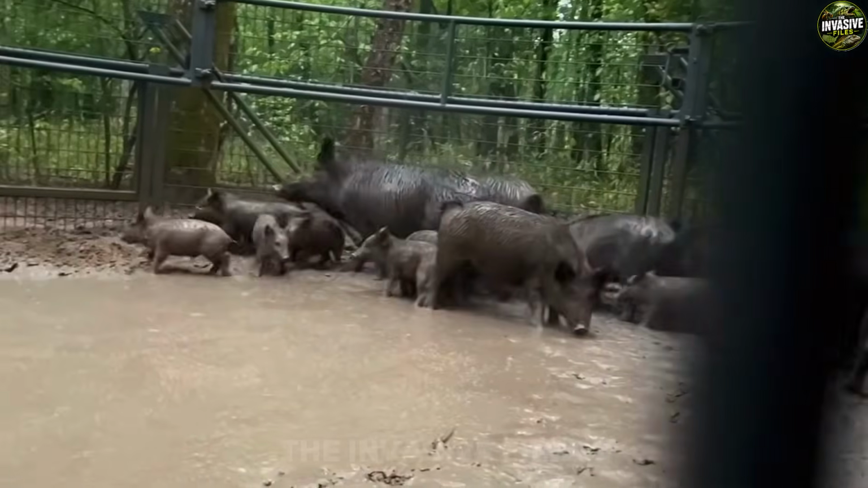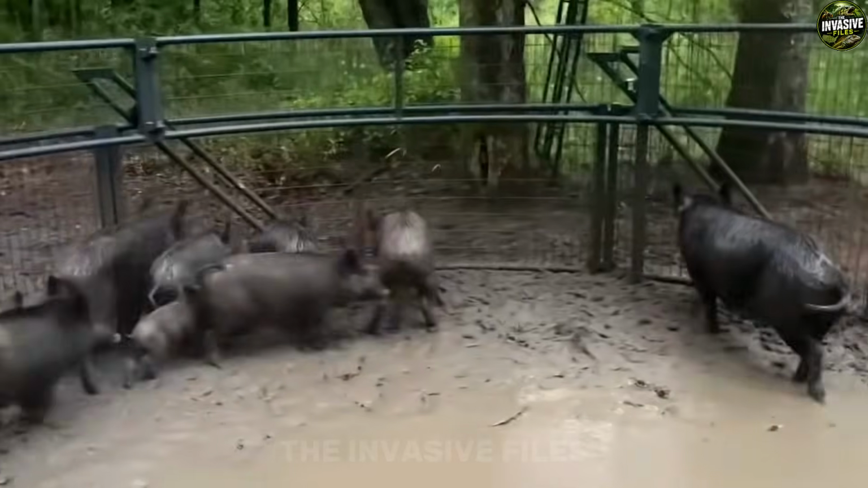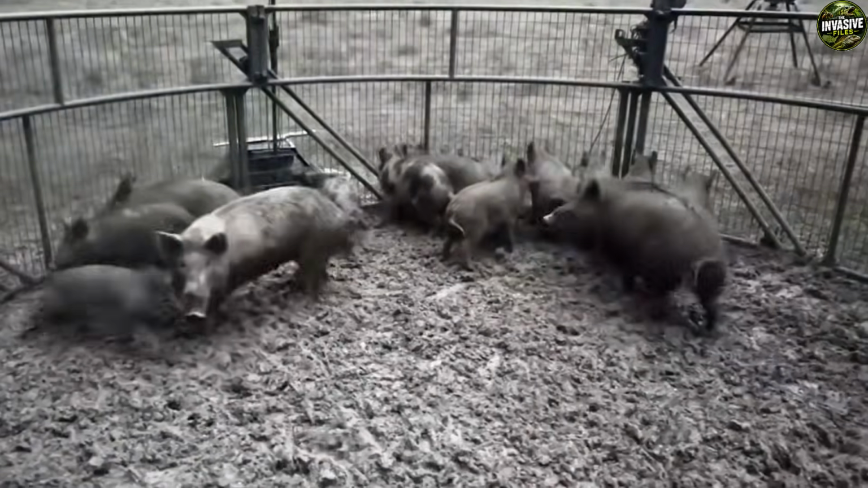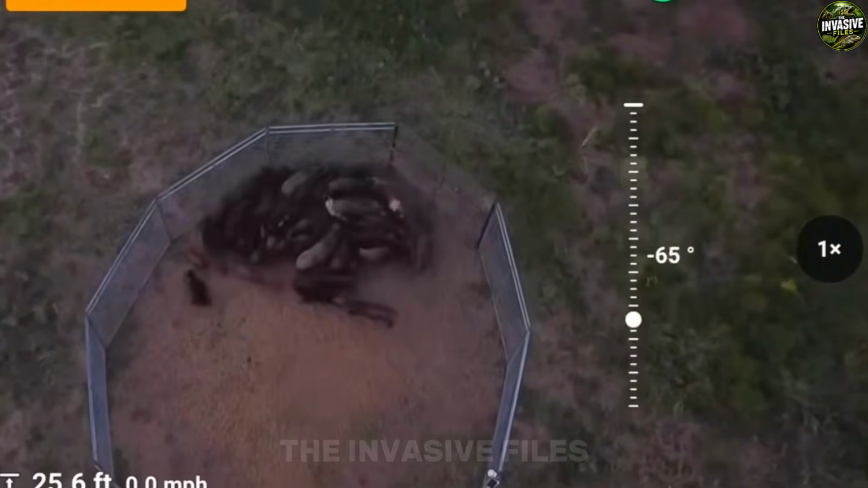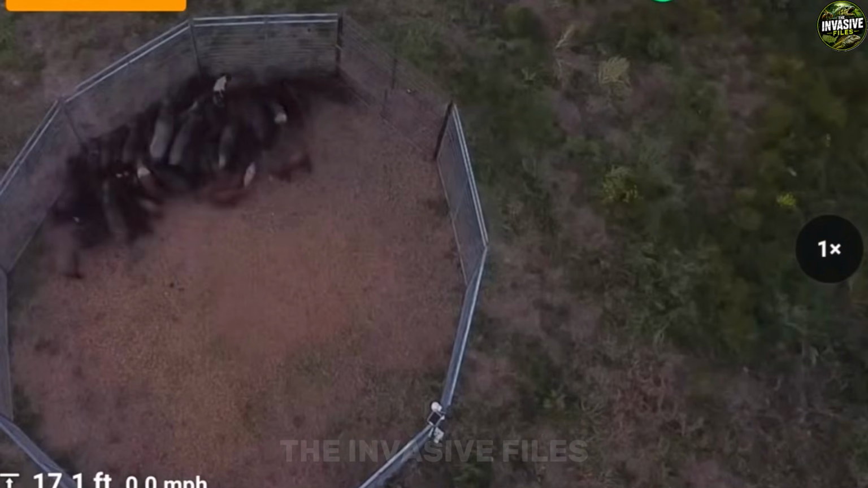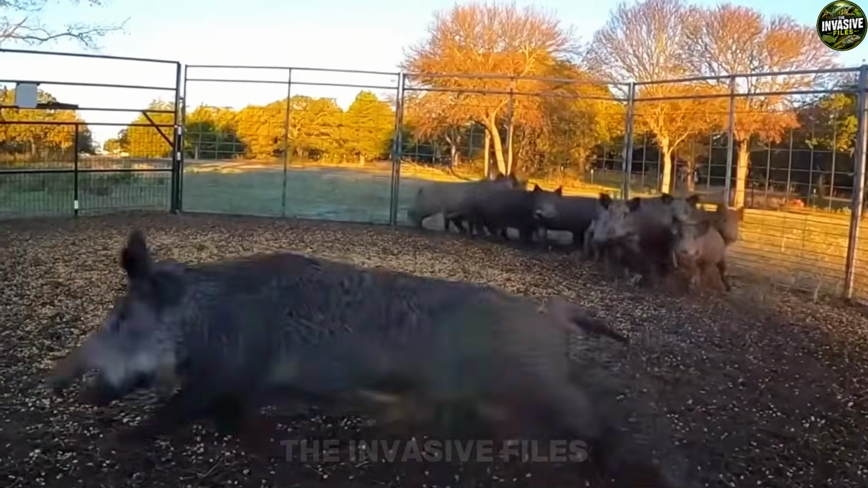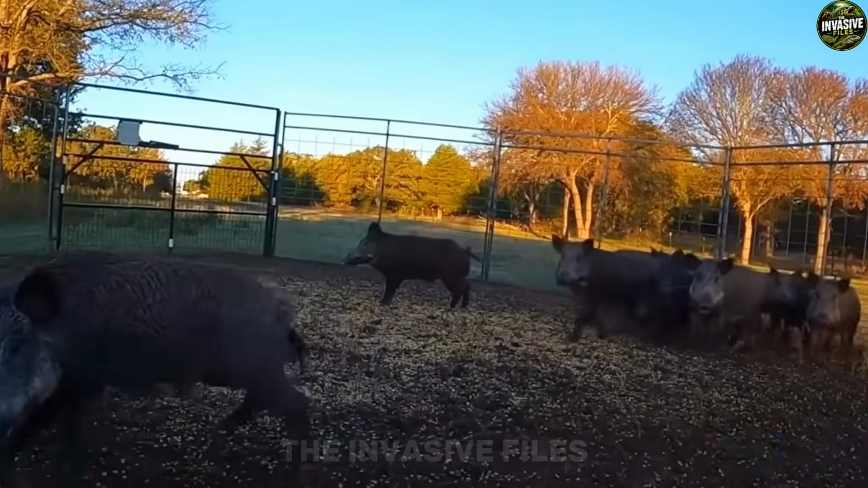Instantly, pure chaos erupts inside the steel ring. The darkness explodes into a frantic frenzy of squealing, grunting, and massive bodies slamming against the steel mesh. Mud and dirt fly through the air as 3,000 pounds of desperate, trapped muscle hurl themselves against the T-posts. The steel panels bow and flex, but the structure holds tight. The trap has done its job, sealing the entire sounder inside a cage they cannot root their way out of.